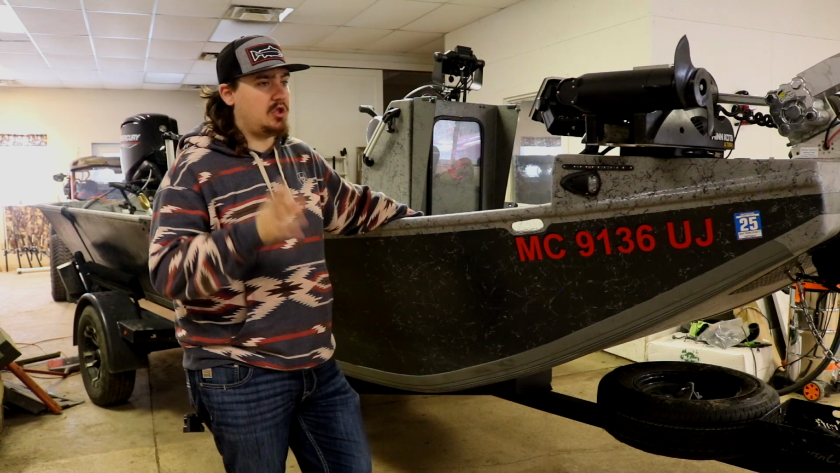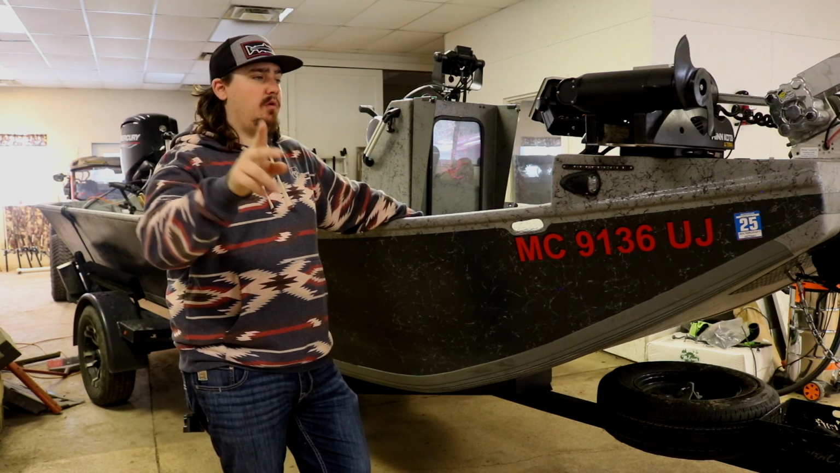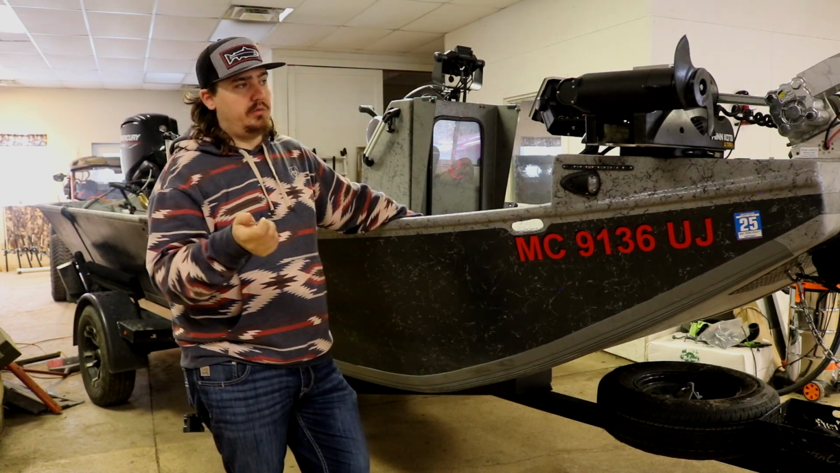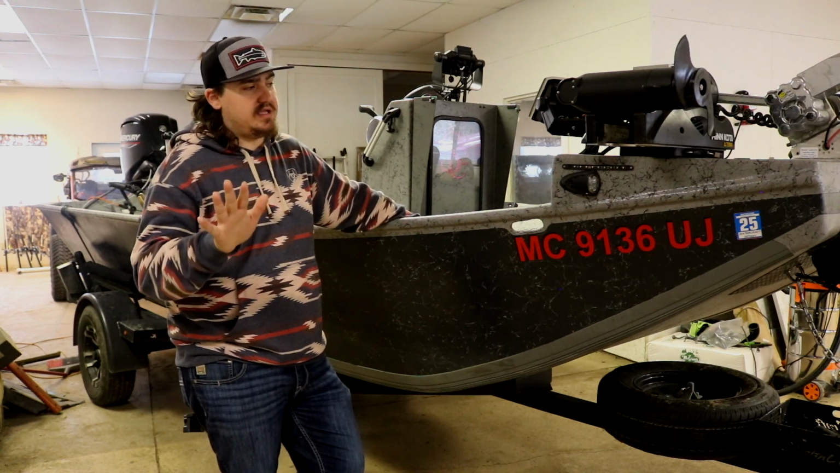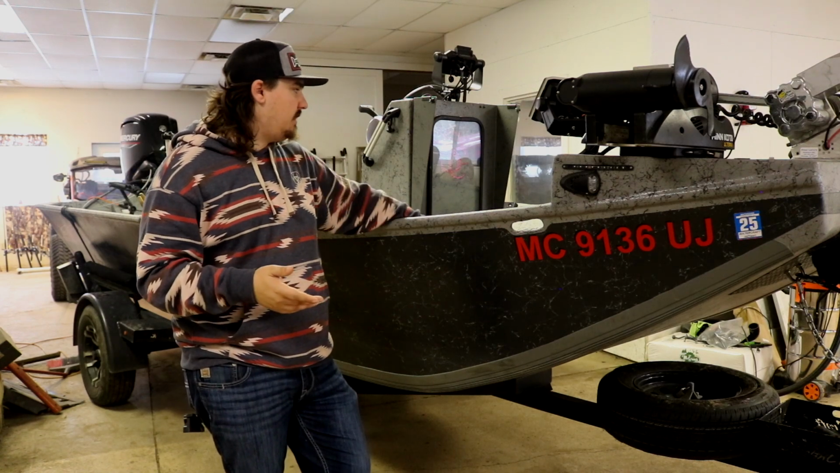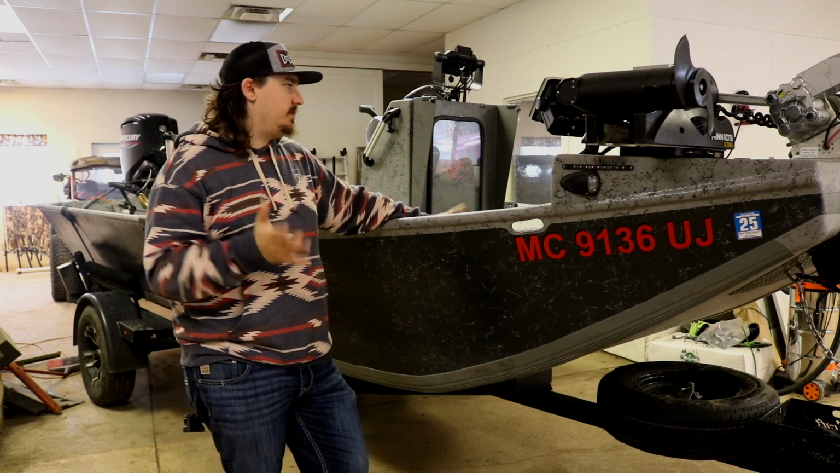Power corking fish, driving around, seeing them on side imaging, dropping a waypoint on them, coming back to them, fishing them with floats, fishing them with vertical jigging, like power corking, power jigging. Like that was my game. Snap jigging, that's how I usually caught my fish. So I'm going to have to change that up and implement the LiveScope a little bit more going forward. But other than that, I'm super happy with the Garmins.